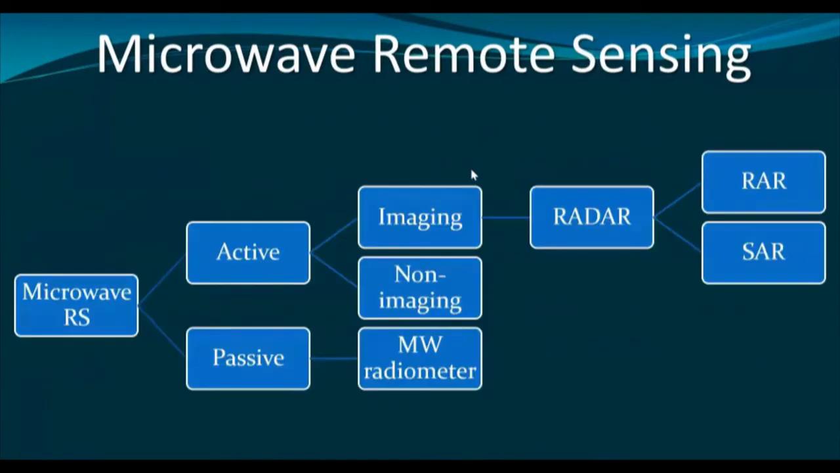Now let us see the basic classification of microwave remote sensing. It can be classified into two broad categories. First is passive microwave remote sensing, that uses a natural source of electromagnetic energy, in which we have microwave radiometers and even scatterometers.